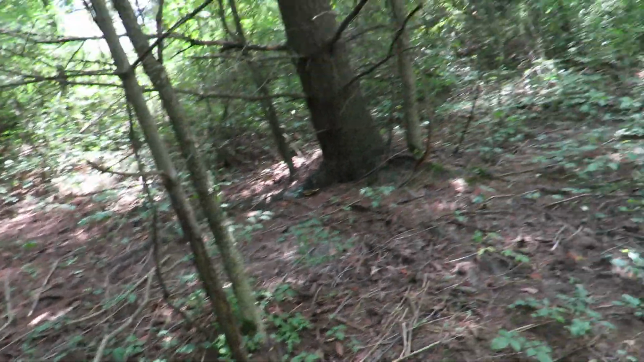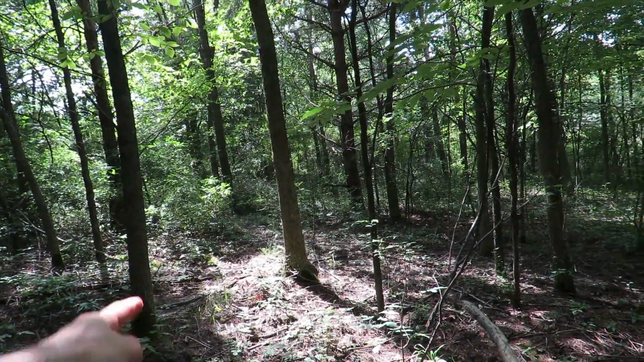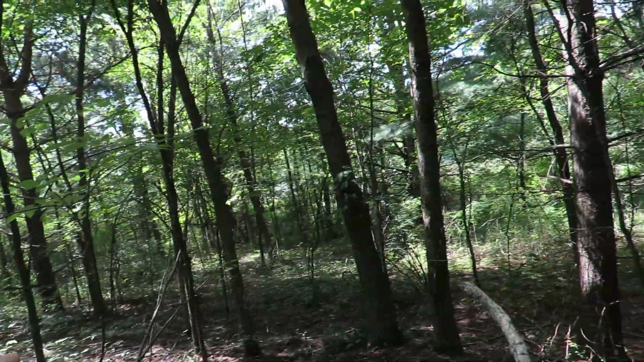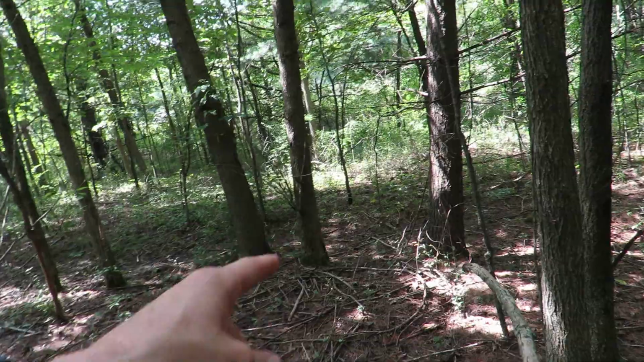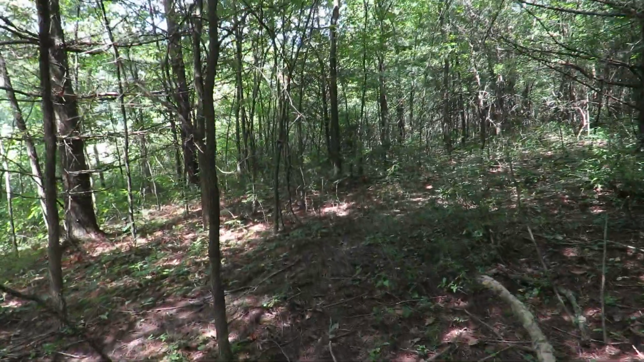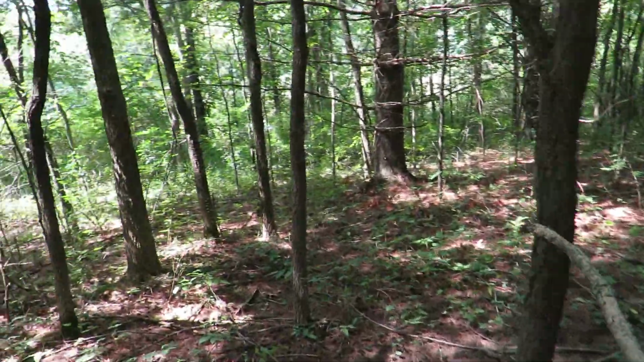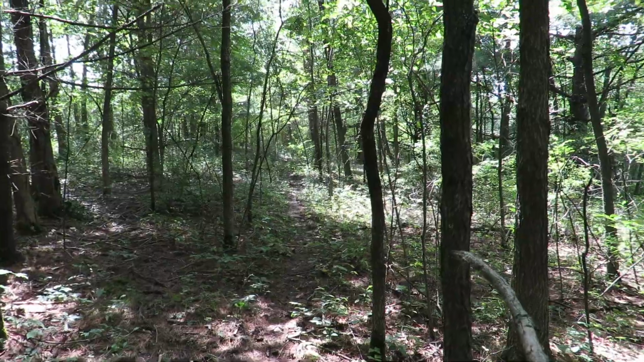There's a trail going through right here. The trail forks right here. And another one goes that way. I might find a spot right here to put this camera.